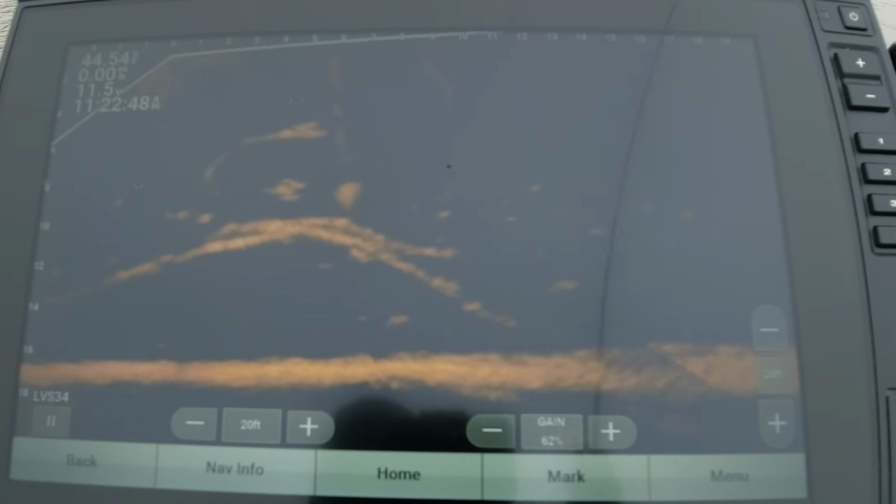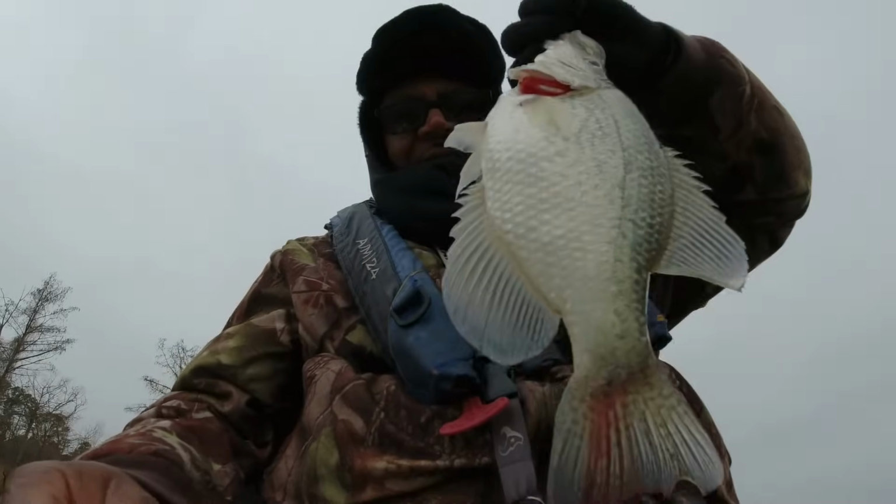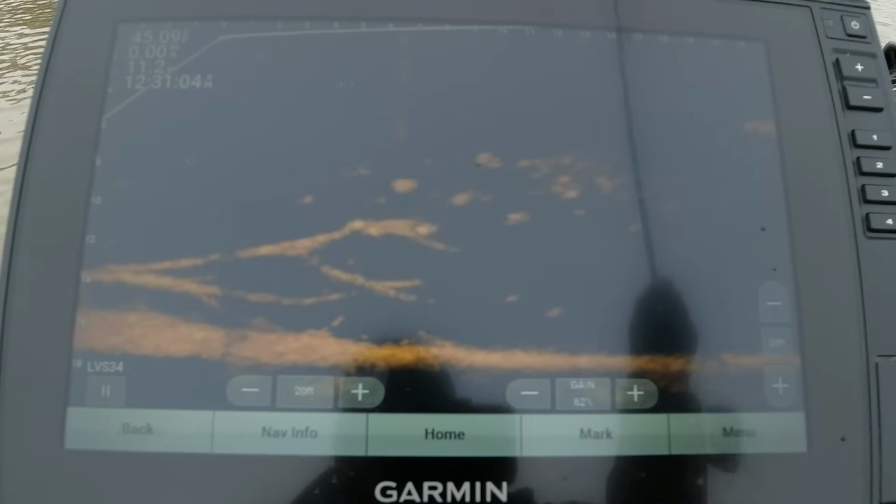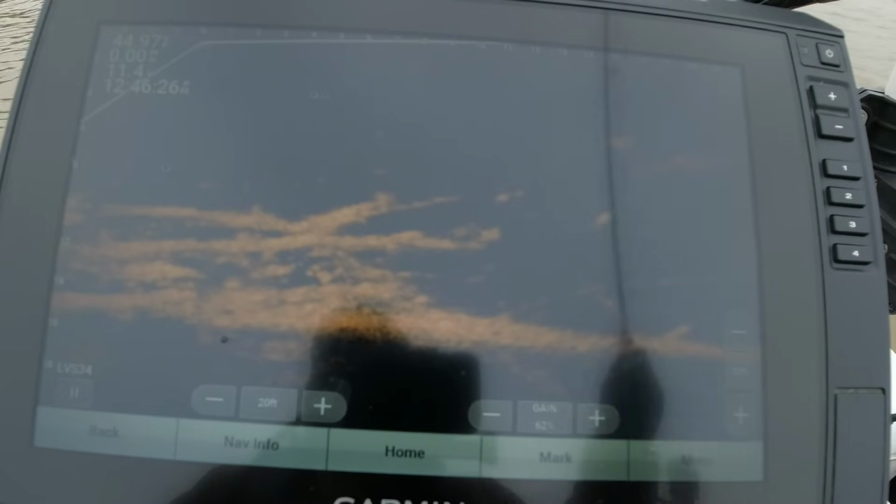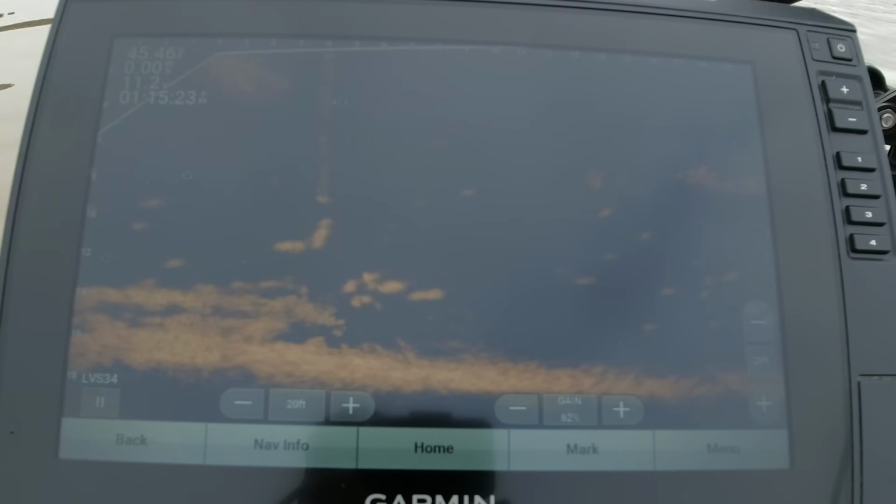Here we go on another awesome day on the lake. Glad you guys could join me today. Let's see what we have to do to figure out these stubborn, inactive crappie on this cold, windy day. Let's get them in the boat.